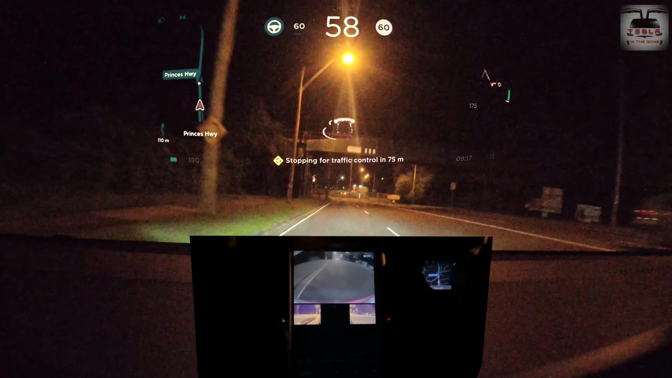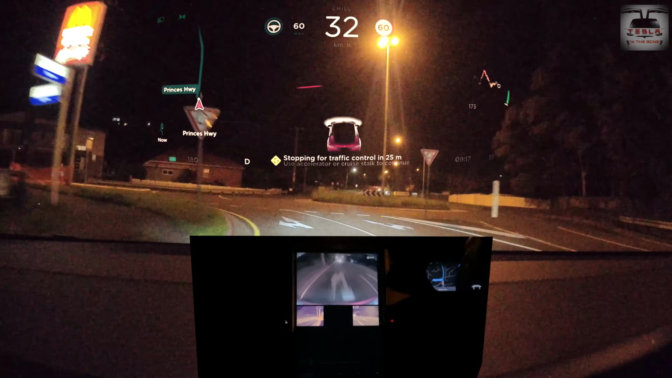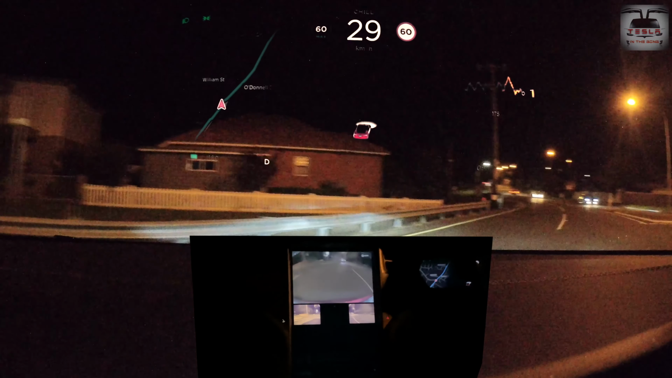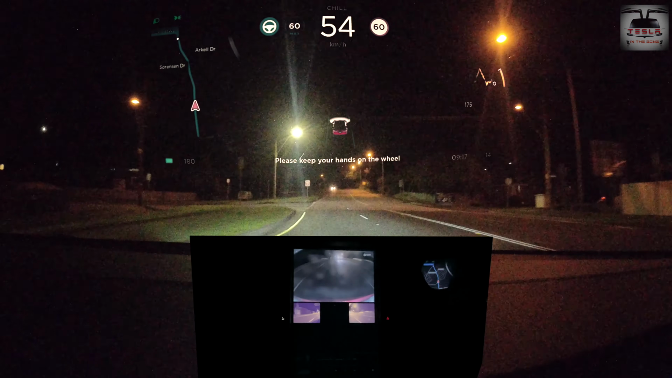Sometimes when we take the outer diameter of the circle, the car may negotiate the roundabout, but okay, false alarm. Okay, double tap. We're going to get back to autopilot again.